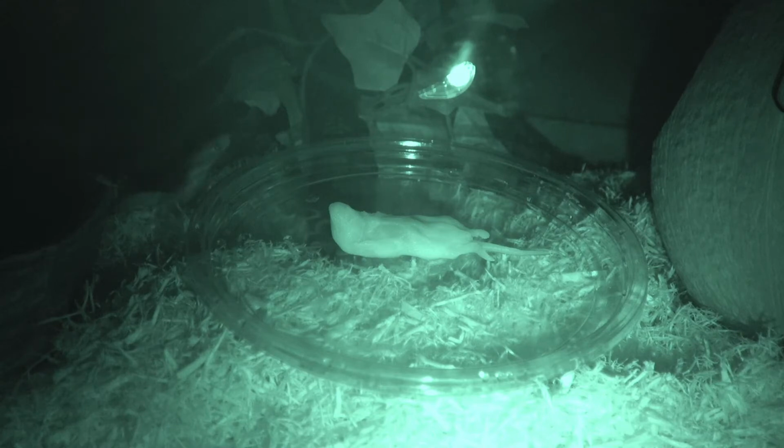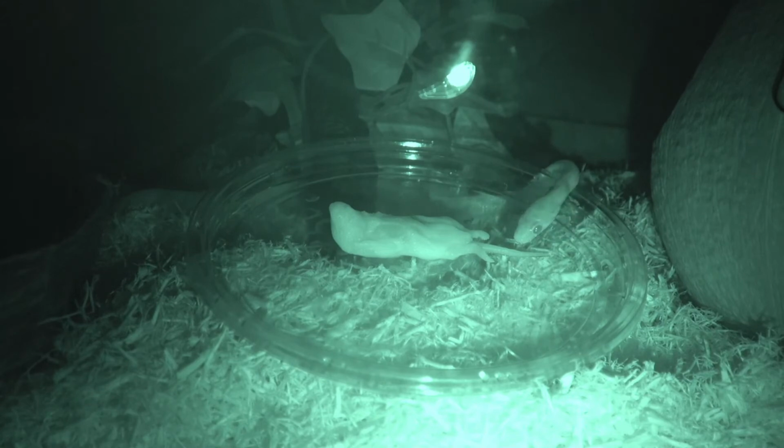So we set up night vision on our Sony camera, and I just wanted to see if we could capture it, and we did. I did a YouTube search on this prior to putting the Pinkie rat out, and never could find a video on this. So this is the reason why we did this video.